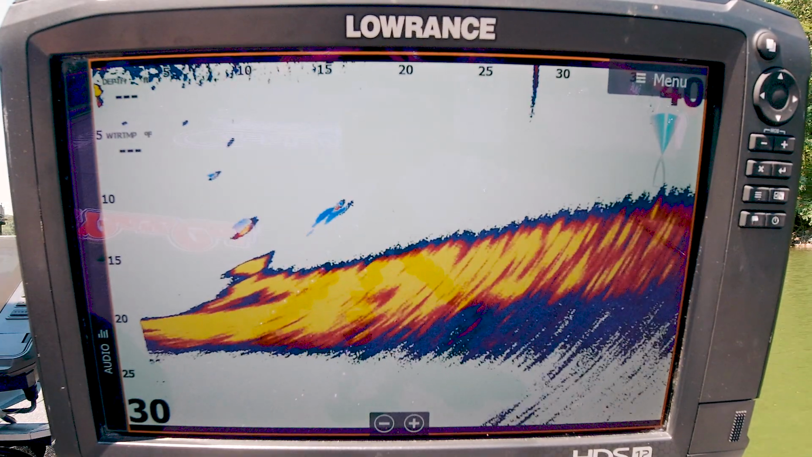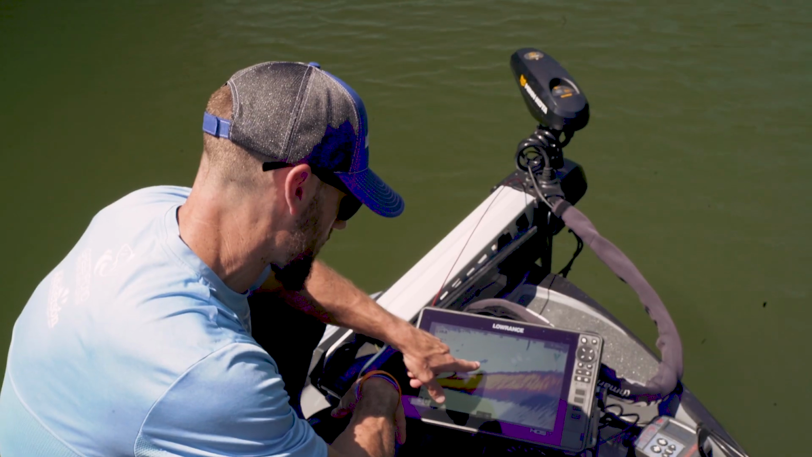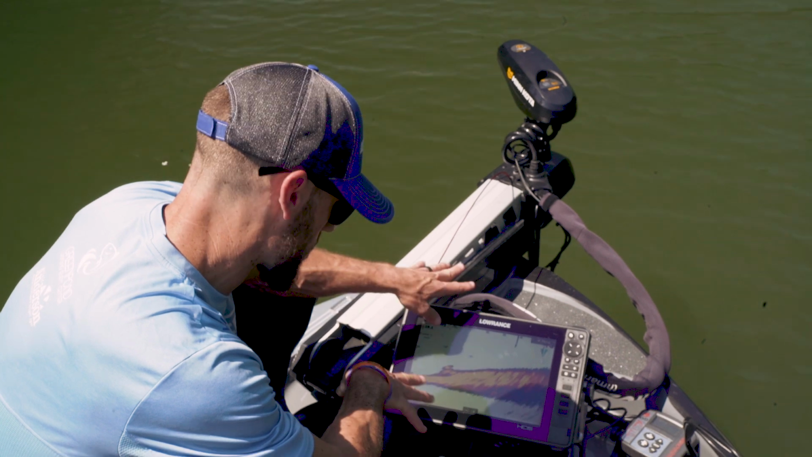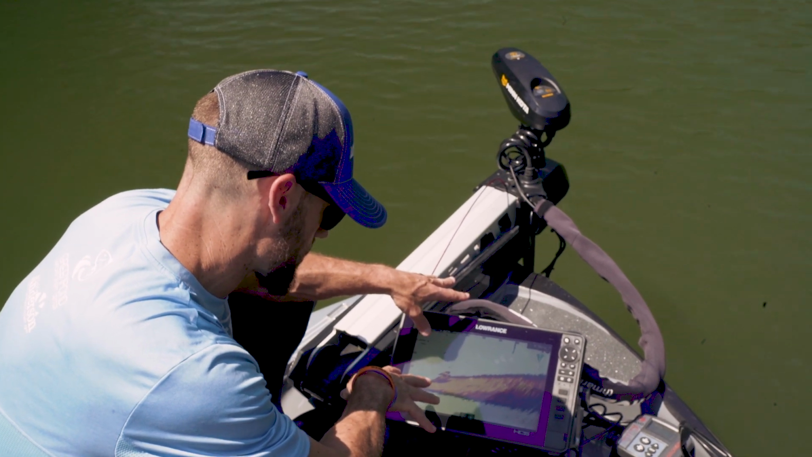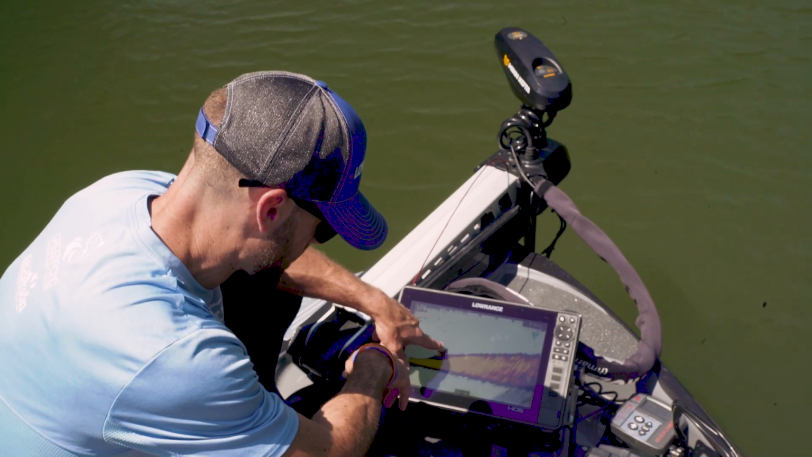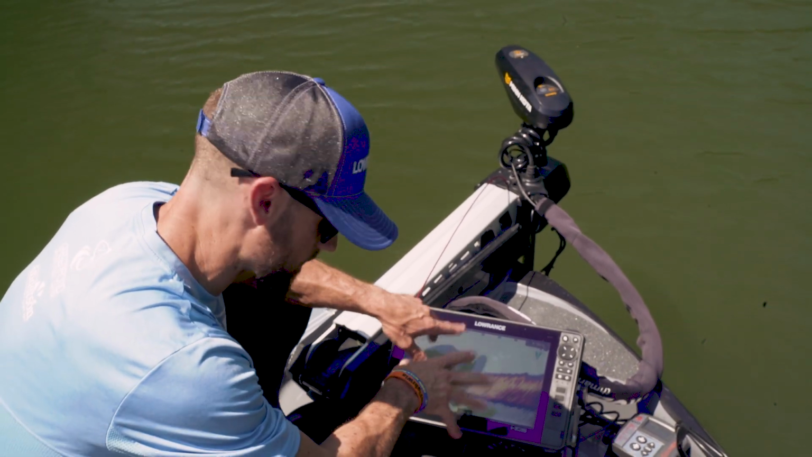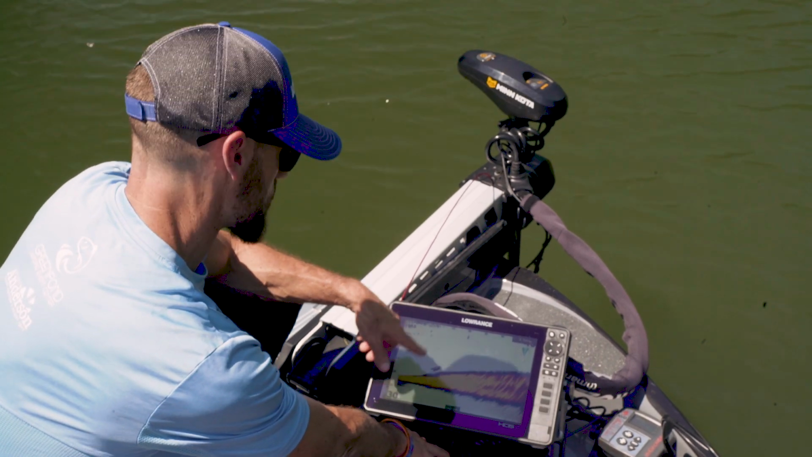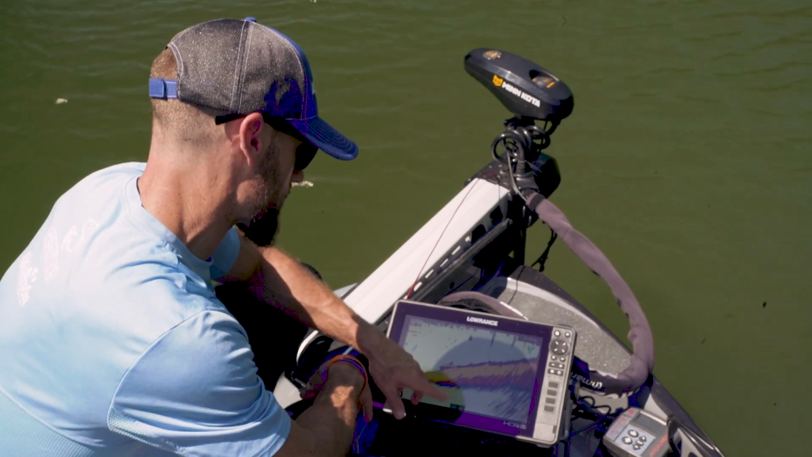Now we don't know what these are. These could be hybrids or white bass or whatnot. But these are fish moving around. A lot of the ones that move around away from cover are not bass. They can be, but they're not always bass. Bass usually hang around the cover. So if they come up off of a piece of cover, that could be a sign that it's a bass. That's one little tip.